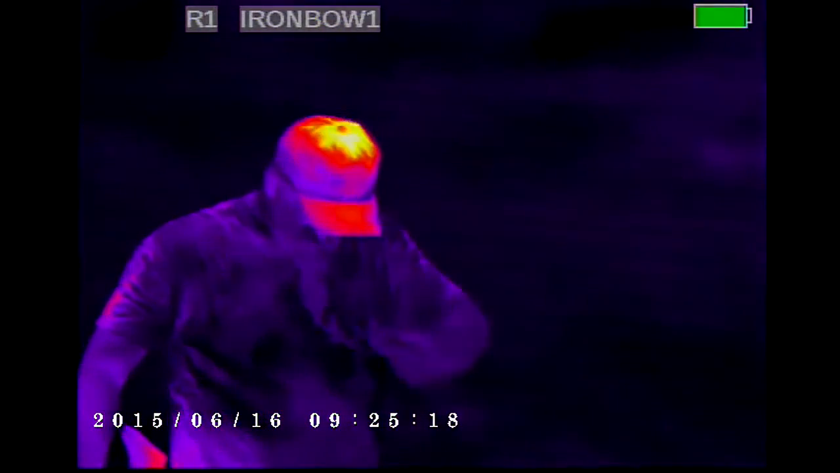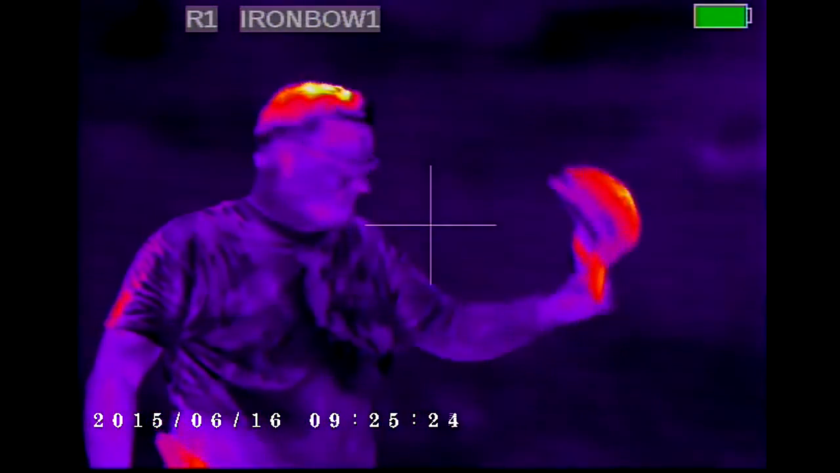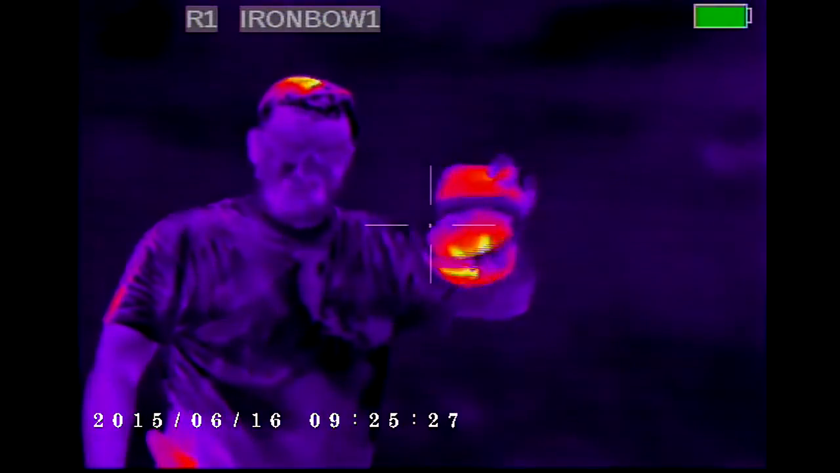You see the sweat on my arms? I can see all the sweat on your shirt. Yeah, it's hot out here, guys. Yeah, see? Better? Can you see anything? You see the heat signature coming off the hat at all?